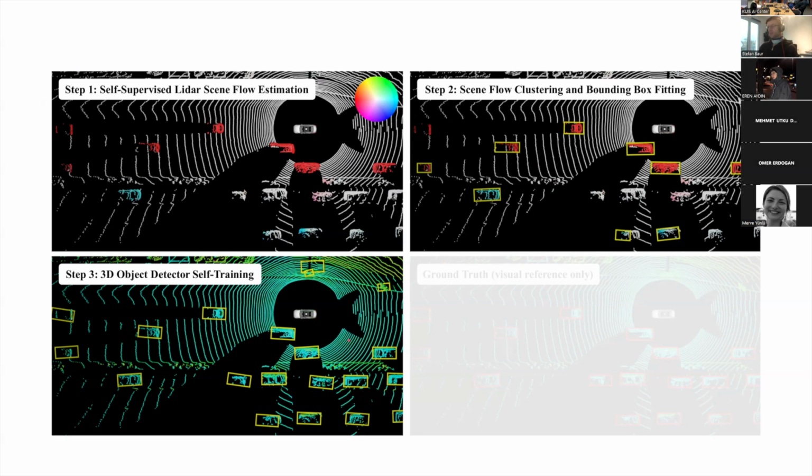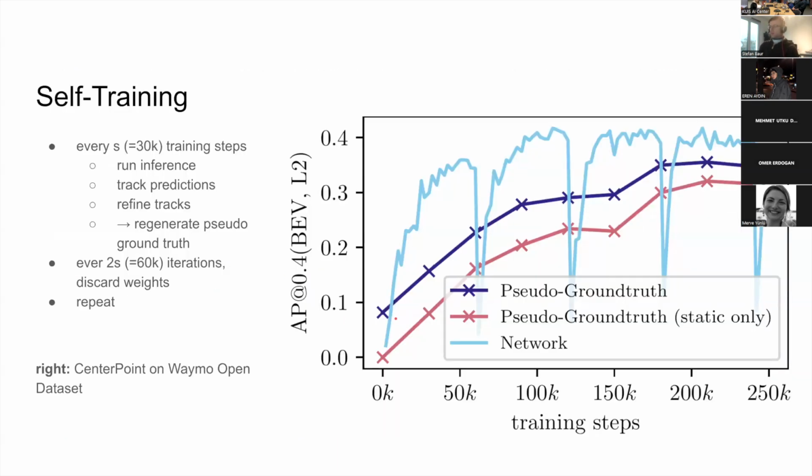What also really helps is this self-training mechanism. We train on this inferior pseudo ground truth. The red curve is the performance of the pseudo ground truth itself on the static vehicles. At the beginning, there is not a single parked car, standing pedestrian or parked bicyclist in our pseudo ground truth.